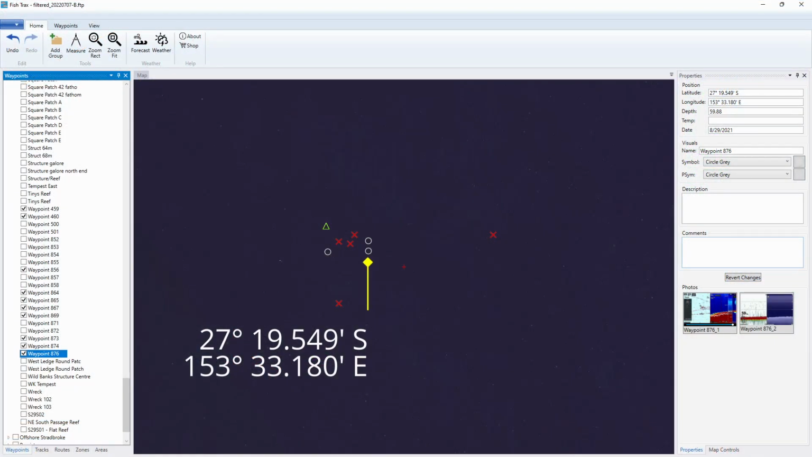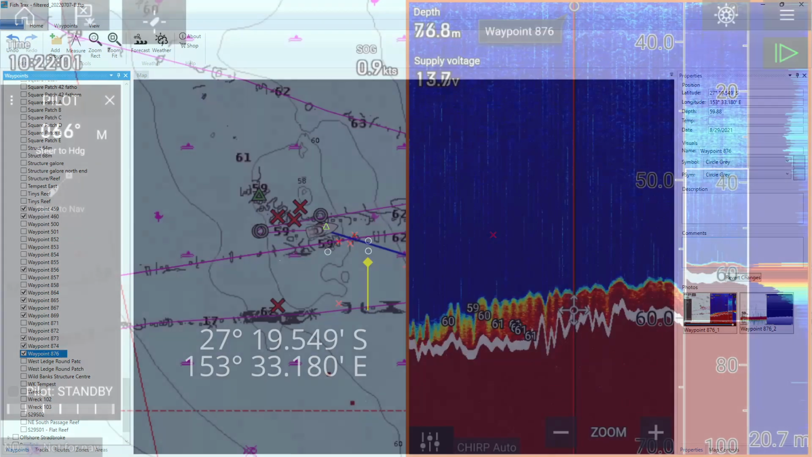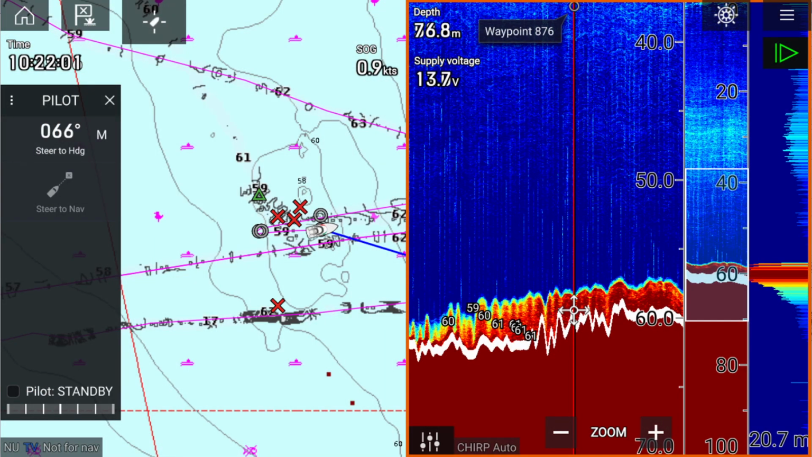This next mark doesn't show any fish, but it does show some interesting bottom, which is worth going back and having another look at and a scan around the general area. In case you don't know, that white line along the bottom is supposed to be the actual hard bottom line, and anything above that's supposed to be a fish. Well, it's not working quite that way. I guess they haven't quite got their software right to work that out, but it's still useful.